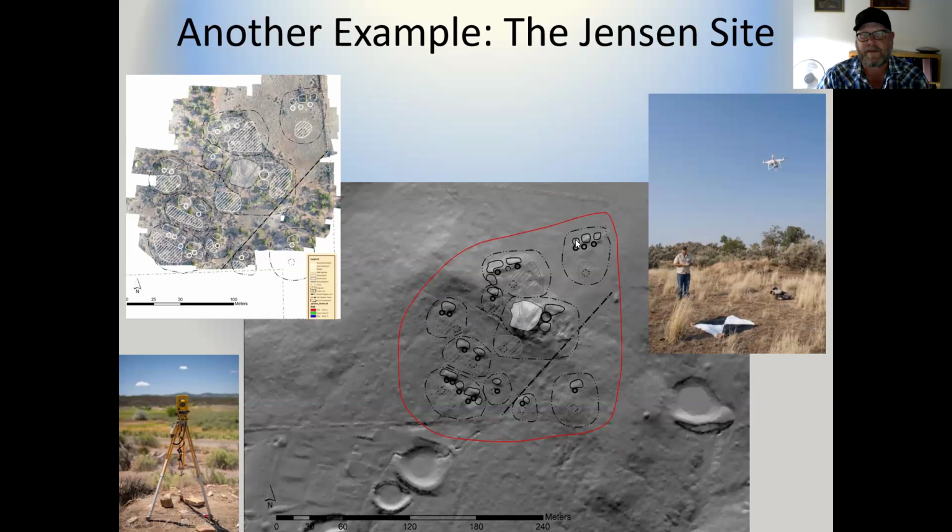All of these, like this and this and this, those are all room blocks. These are all kiva or pit structure depressions. It's got an oversized, maybe a court kiva associated with the Great House, really similar to the Ansel Hull we saw. Again, probably 1000s to 1100s with little evidence, especially at Jensen, of post 1200 occupation.